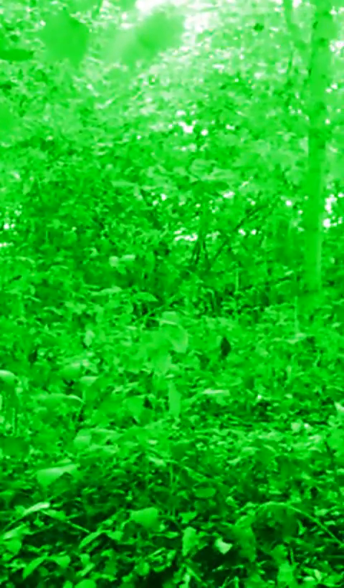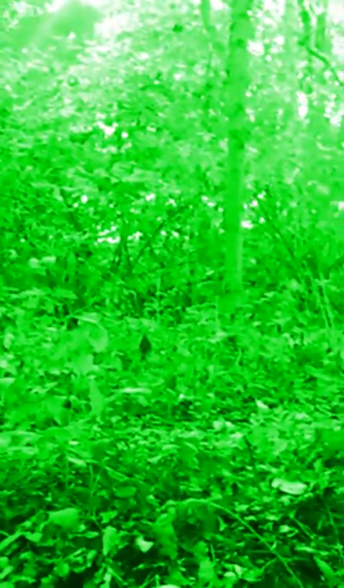Now, I'm looking with my eyes. There's actually nothing there. The infrared's picking it up. Bingo. Right there, and it's even moving its head out looking at me, right there.